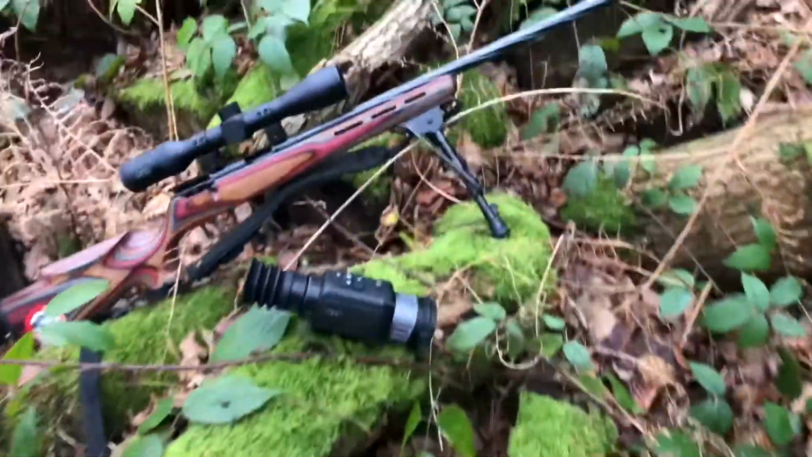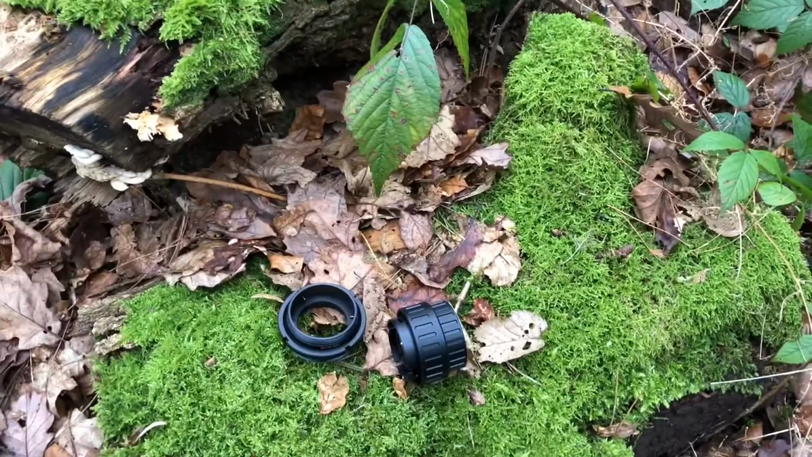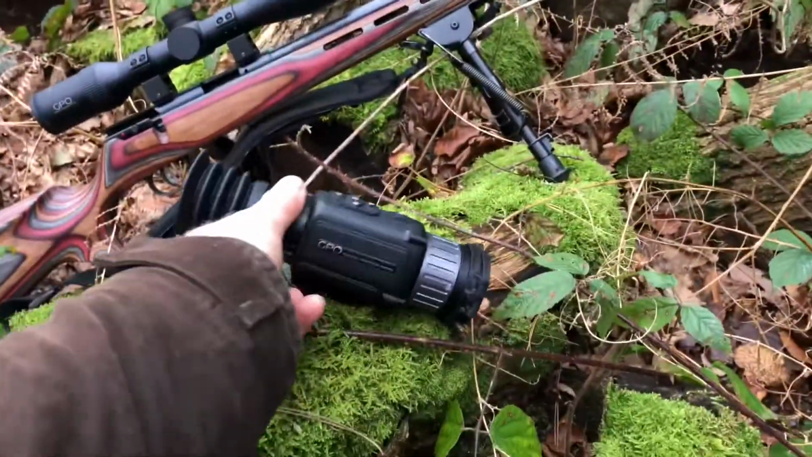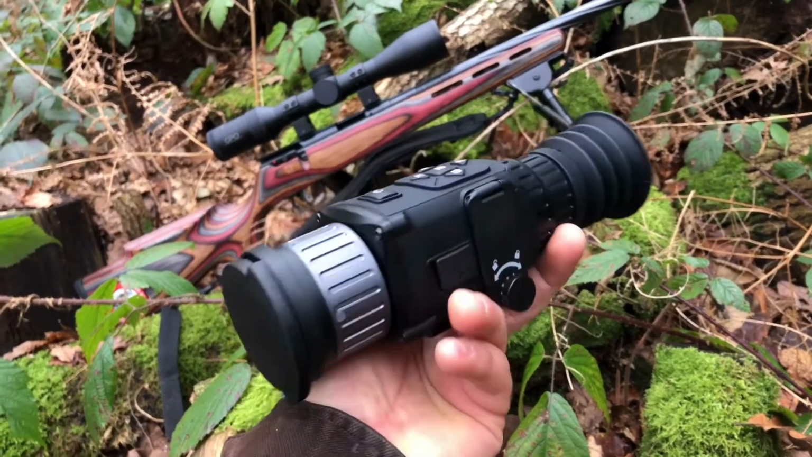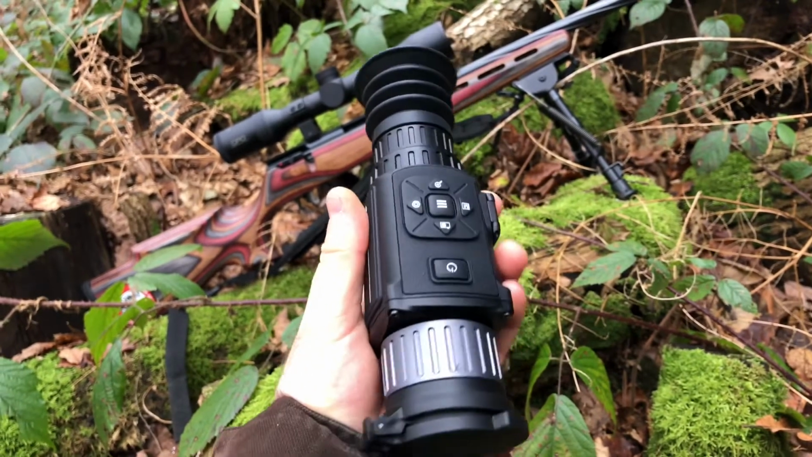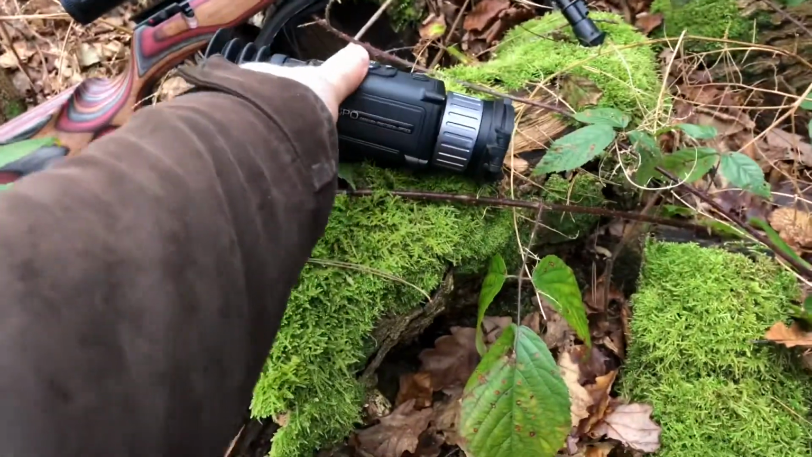So here's the unit. Here's the bits and pieces which we will need to mount it on the scope. But there you go. There is a battery compartment, charger, and obviously all the control buttons on the top. And that's how it looks when it's a handheld.